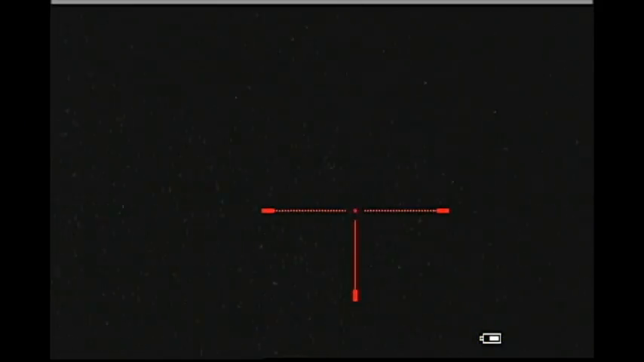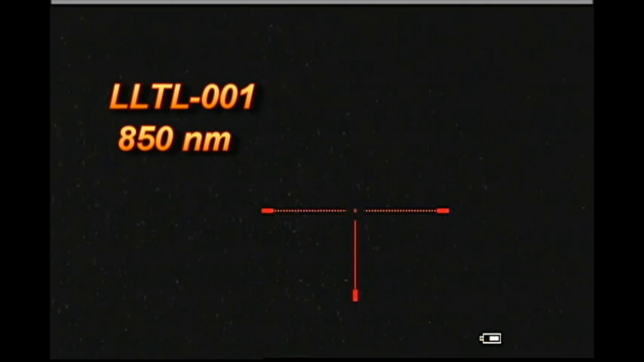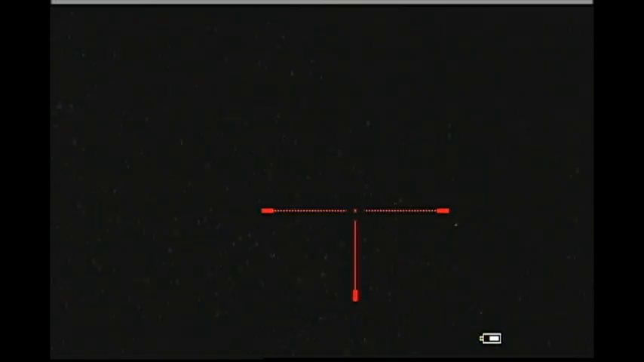Okay, it's getting darker. There's still some ambient light from the sky. I can see a few stars in the sky, but it's very dark on the ground. I really can't see that there's anything out there. Can't see the coyote. So I'm going to try an illuminator, the model LLTL001. It operates at 850 nanometer. So let's see what that does.